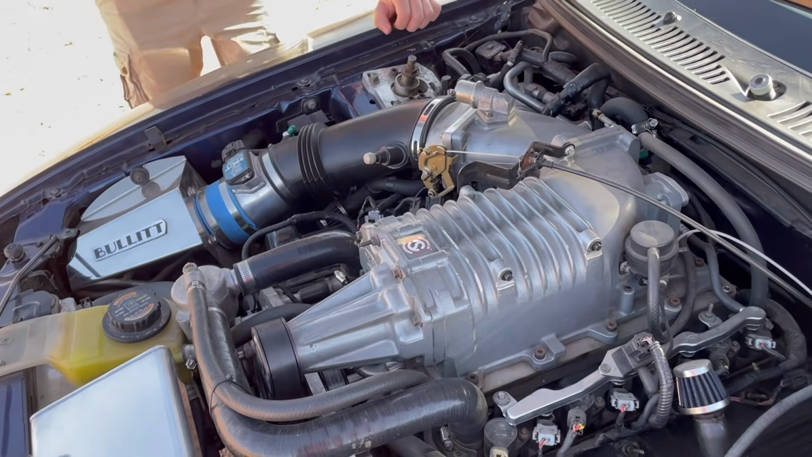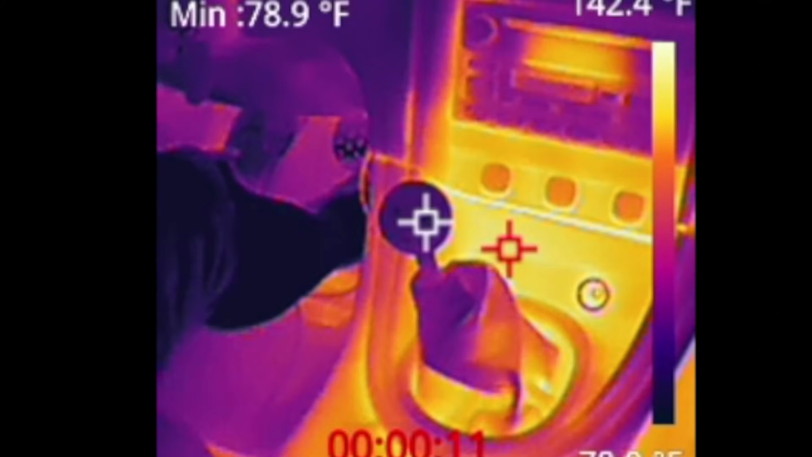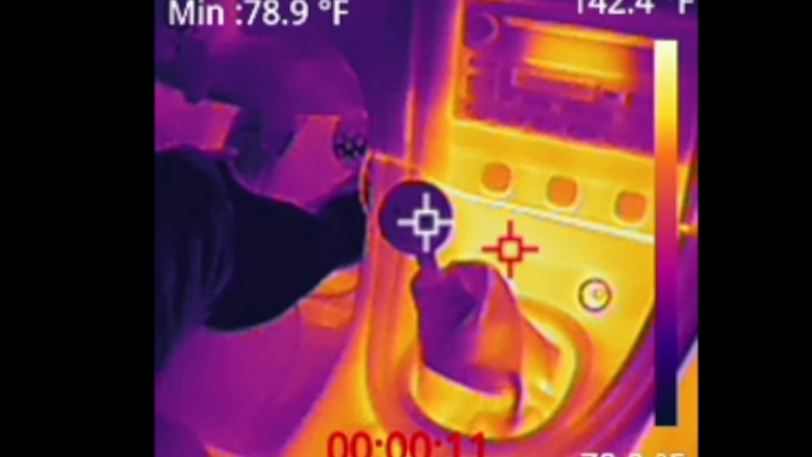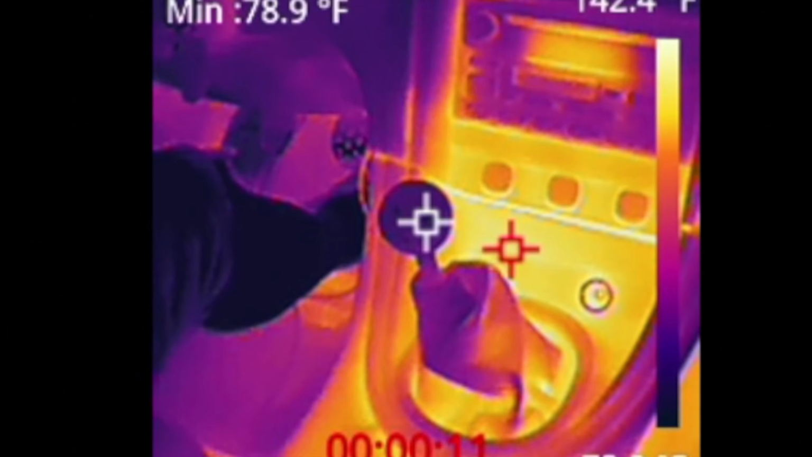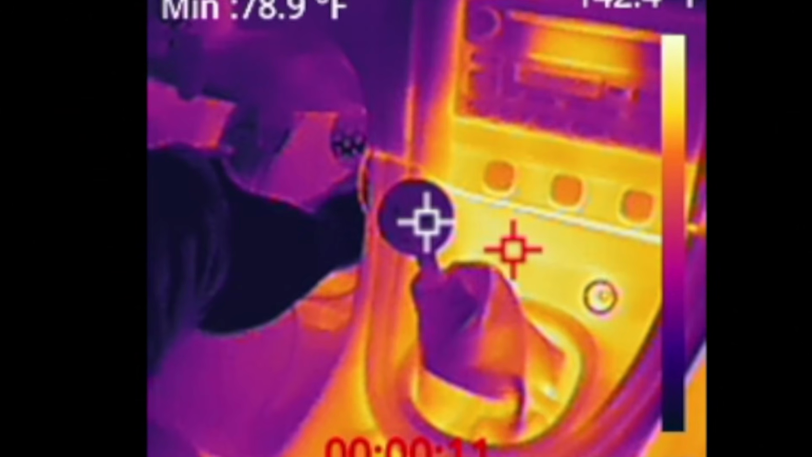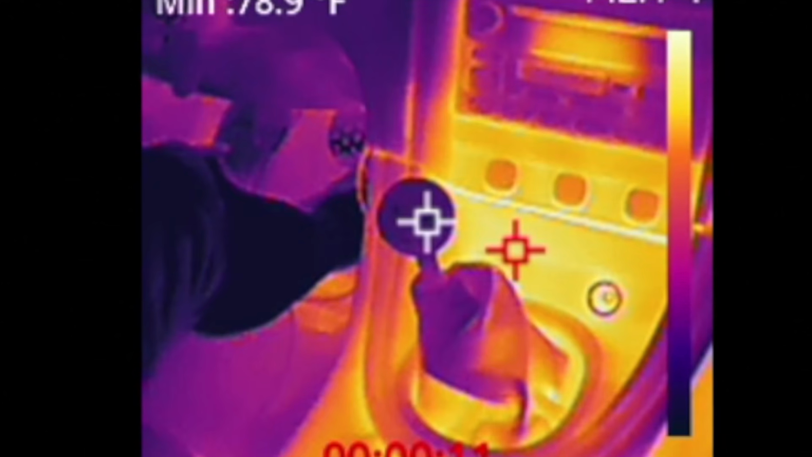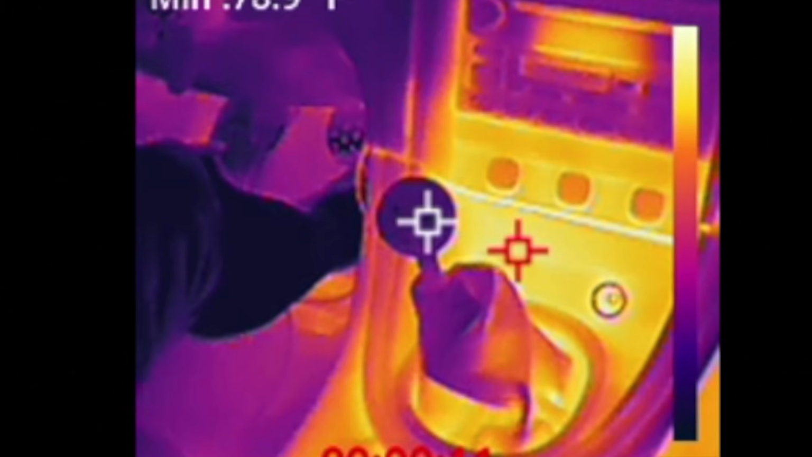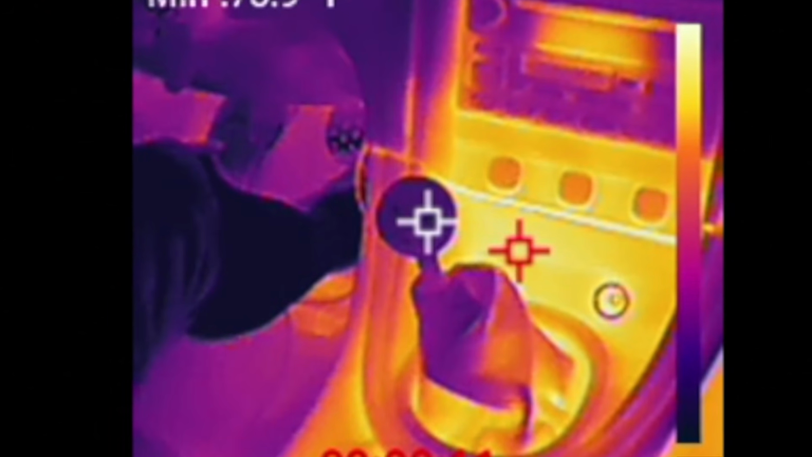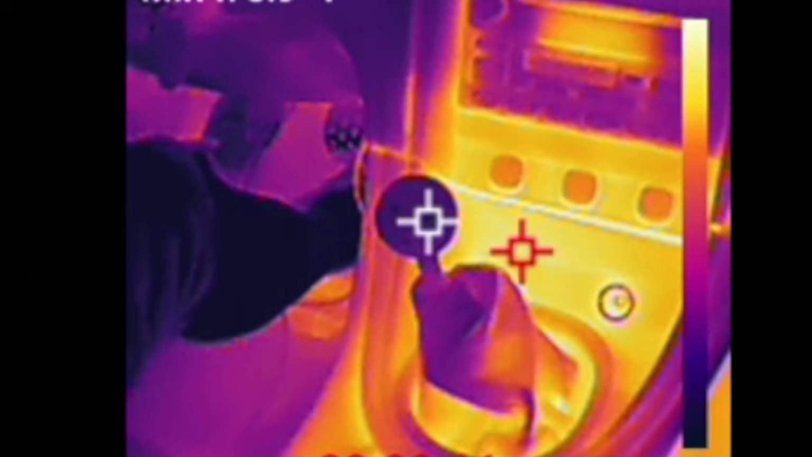Now we actually recorded a little bit of driving in the car as well, and you can see how much heat there is behind the dash here. I told them let's see what the shift knob is, because everyone's complaining about the bullet aluminum shift ball being so hot, but it was actually not so bad. It was 113 degrees on the shift ball, but it was 140 degrees on the bezel right here behind where the engine and transmission are. So kind of interesting to see the heat in this area is pretty warm as you're driving the car around.